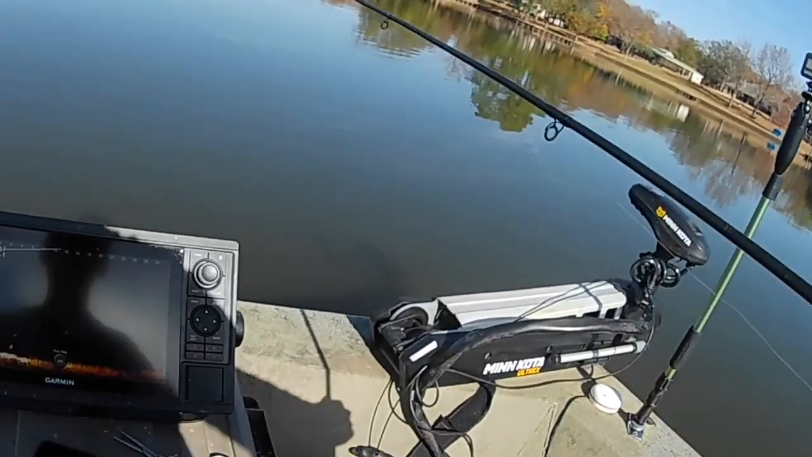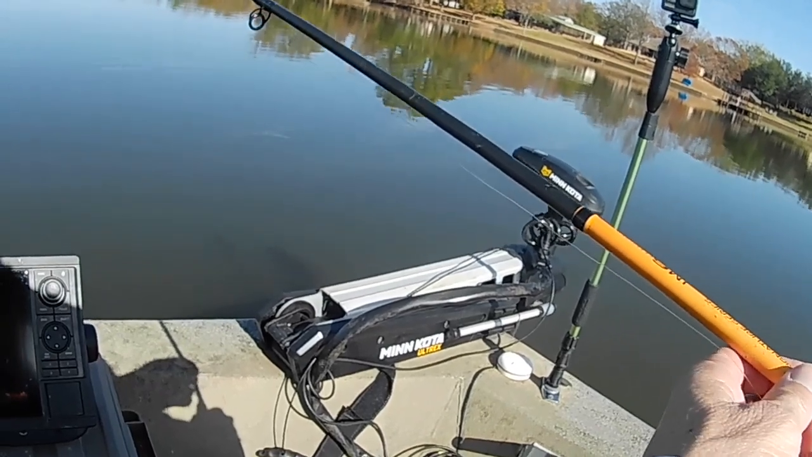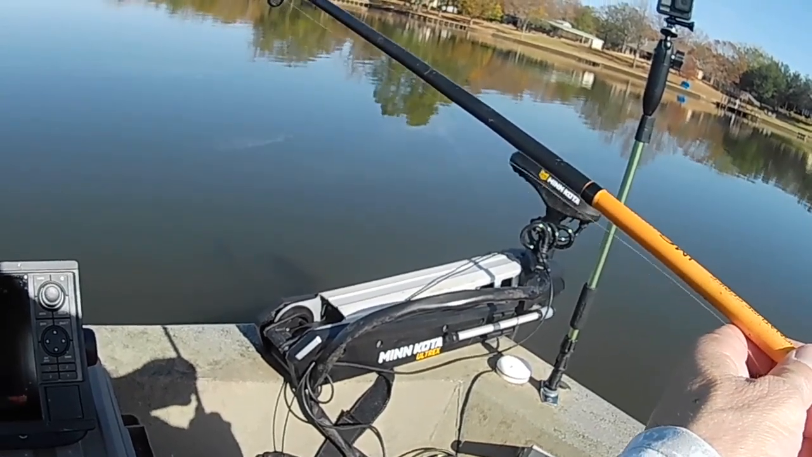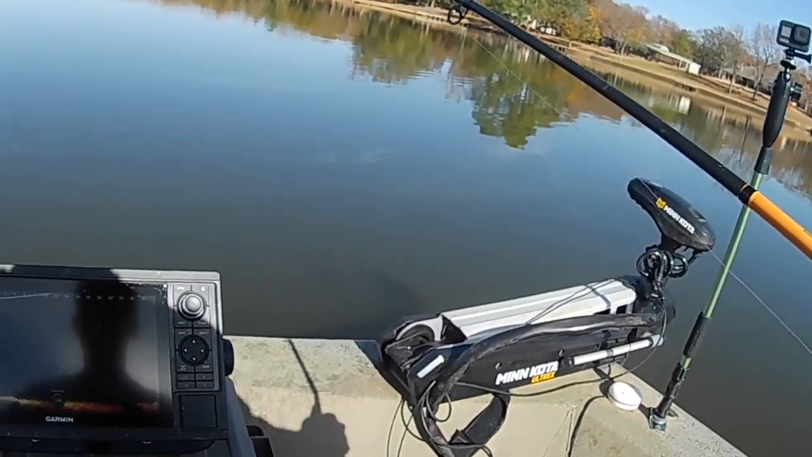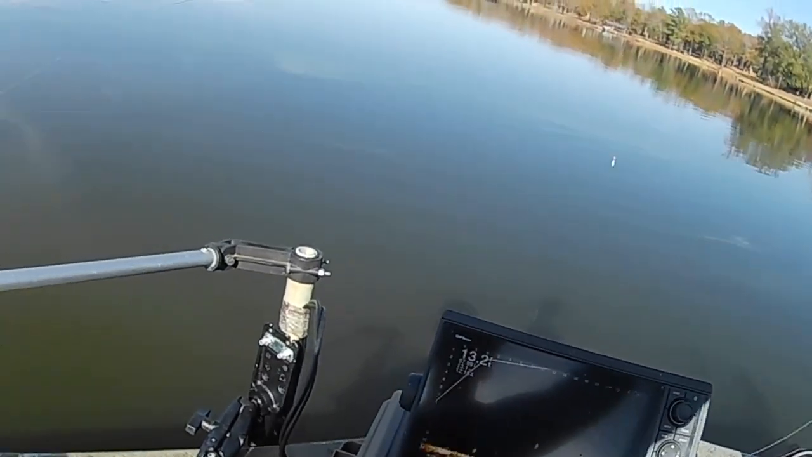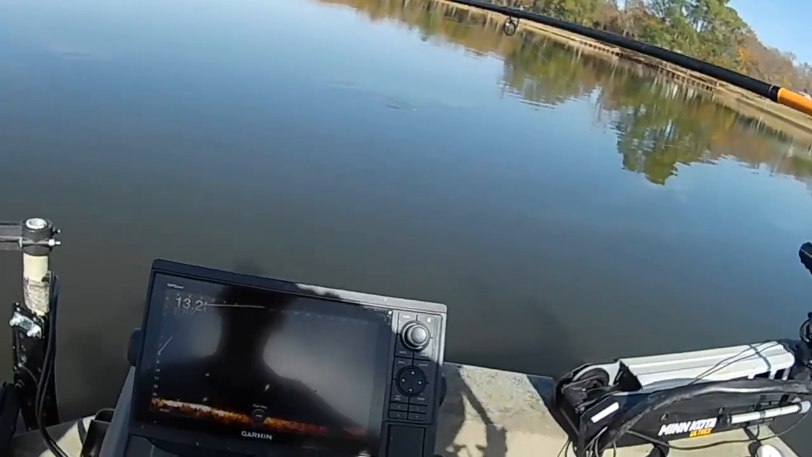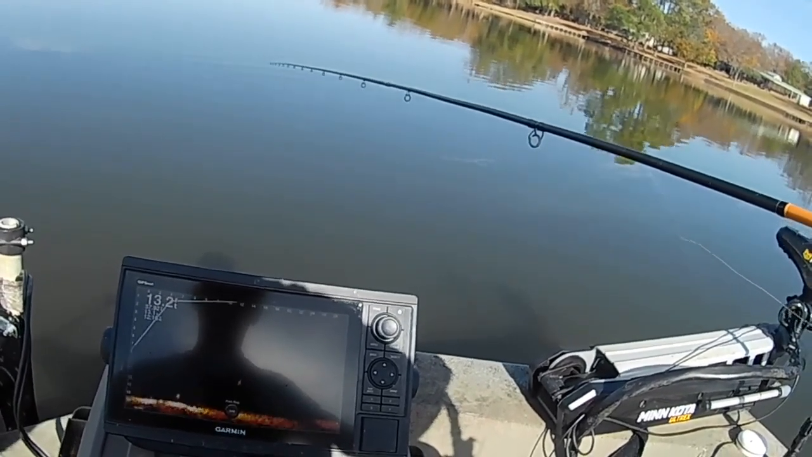Remember always, when you pitch that jig out there, that minnow or whatever you're using, make sure it's the same color as them fish you're trying to catch. What I mean by that is the same brightness. That jig needs to be the same brightness as that fish. That means you're in his neighborhood and you can get him.